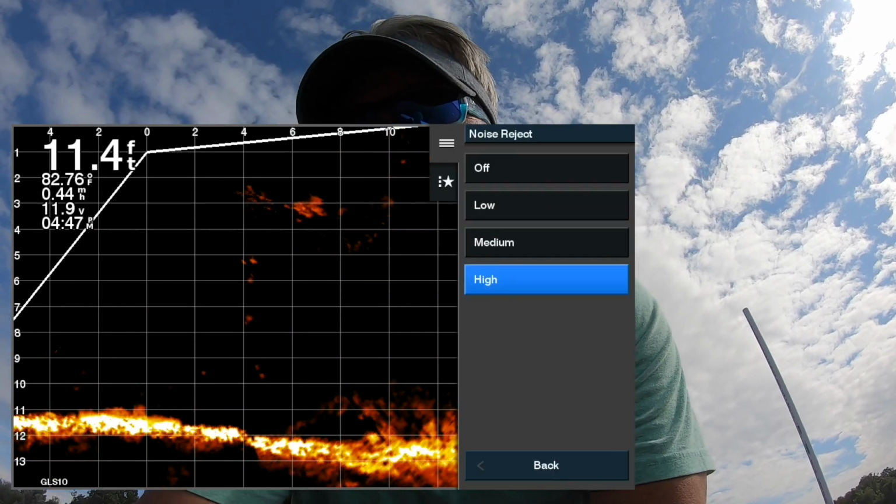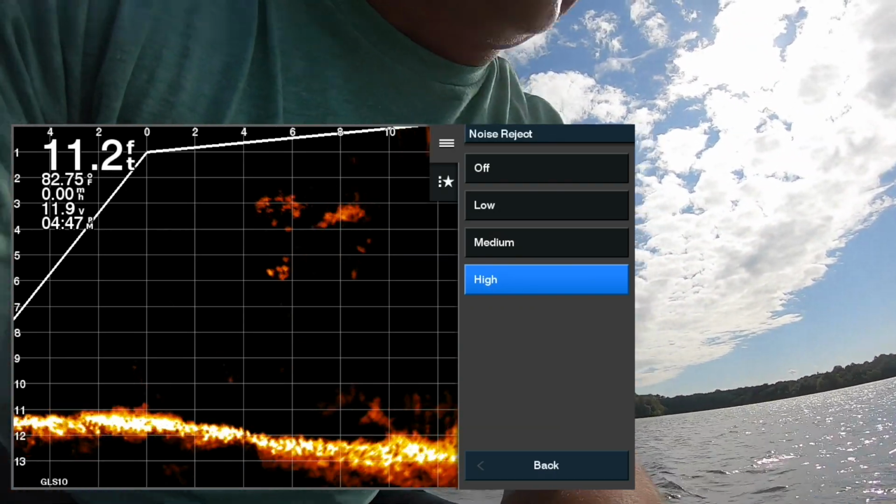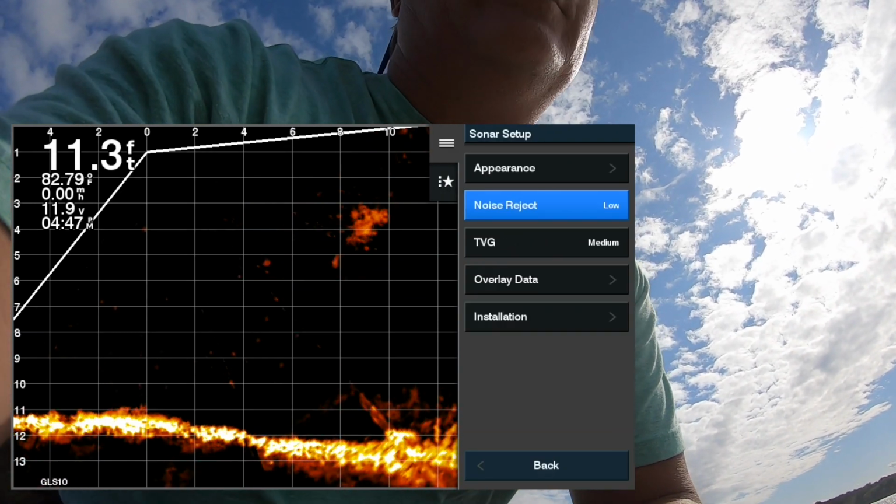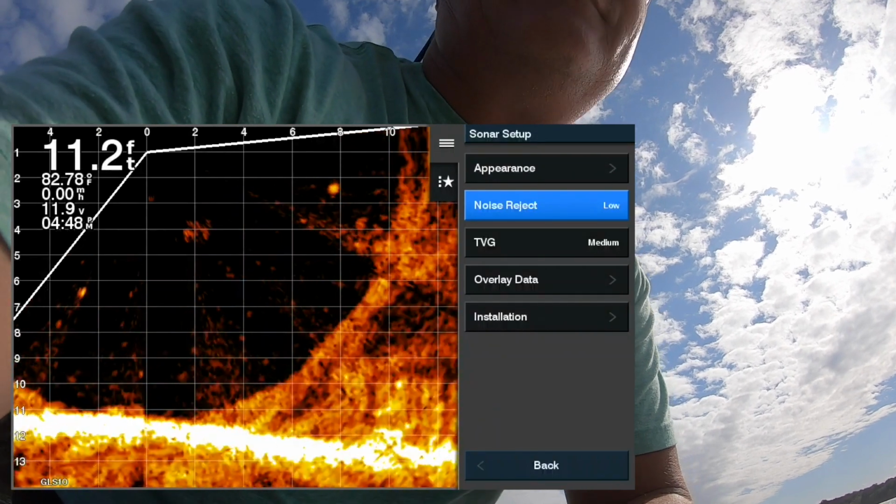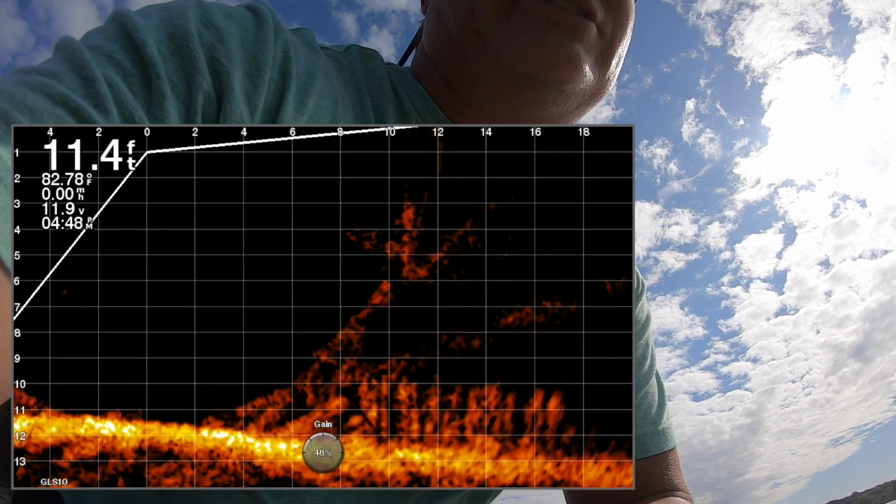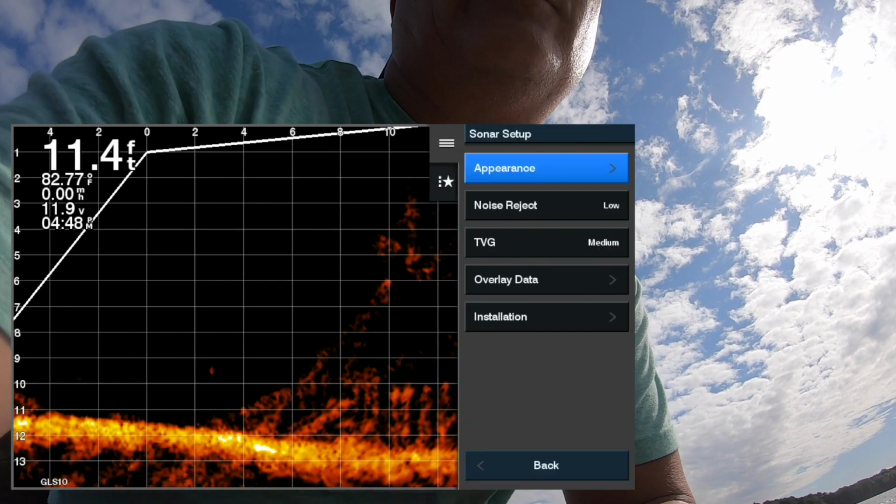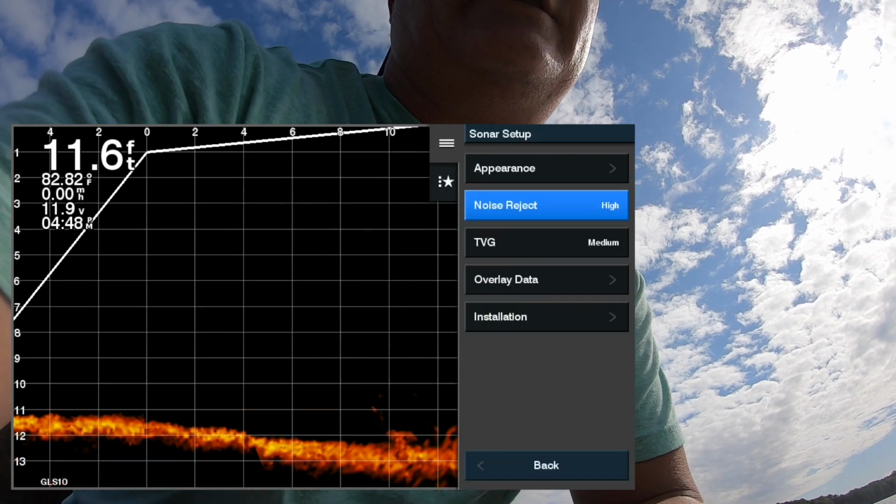Now, a lot of people are going to talk about noise reject, and I go with high. I want everything possibly out of there that I can get. Now, I've played with it, and I know that they suggest actually low and then really turning down your gain. As you can see there, it really blows it out. You can then go to gain and you can really turn it down, and then your image starts to come back. But I seem to like, and I'm a little bit more comfortable with when I put that noise reject to high. I don't think one's better than the other necessarily.